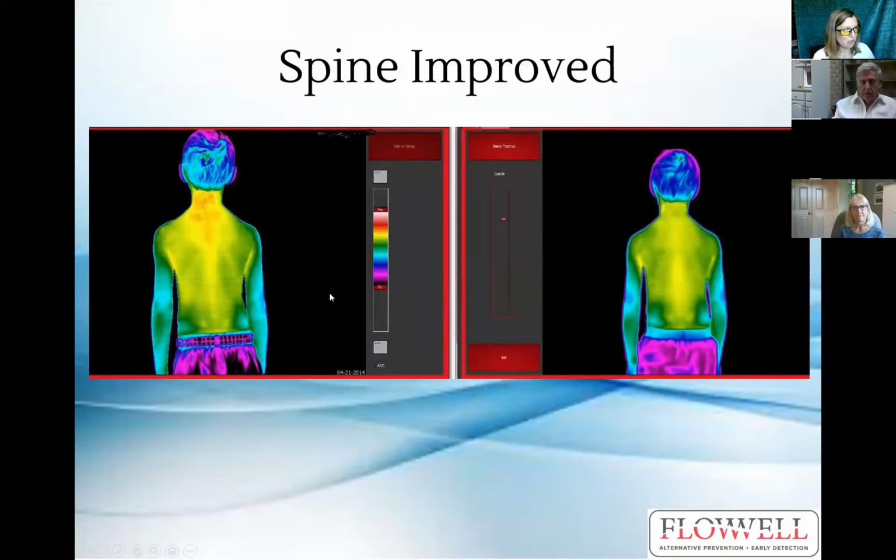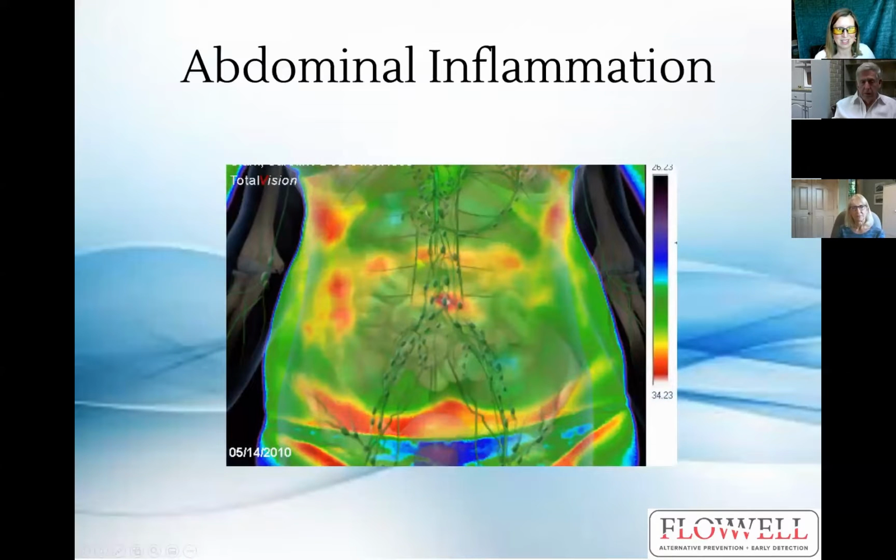Here's the spine improved. You can see in this child here, less red. That is what we like to see. Looks like his right hip was out of alignment in this first scan, and now he looks much more balanced. Abdominal inflammation: our interpreting doctors correlate what different organs are underneath any heat signatures for you to then investigate them further, and hopefully for preventing future issues.